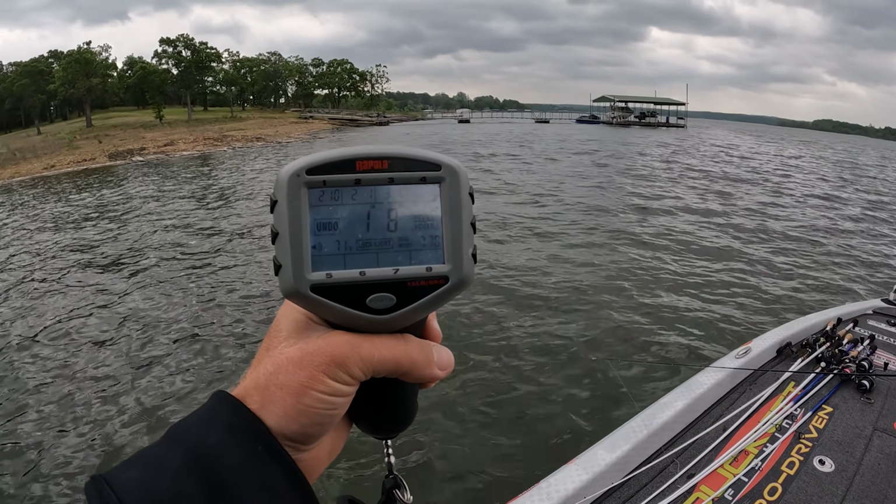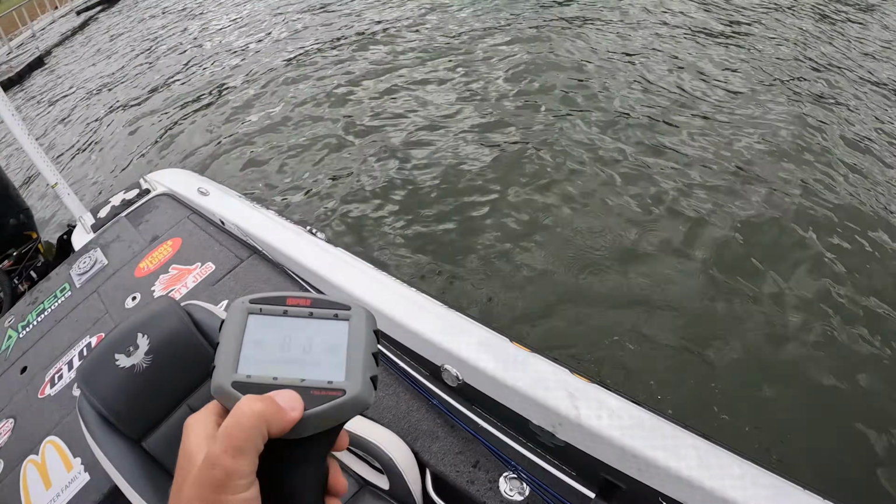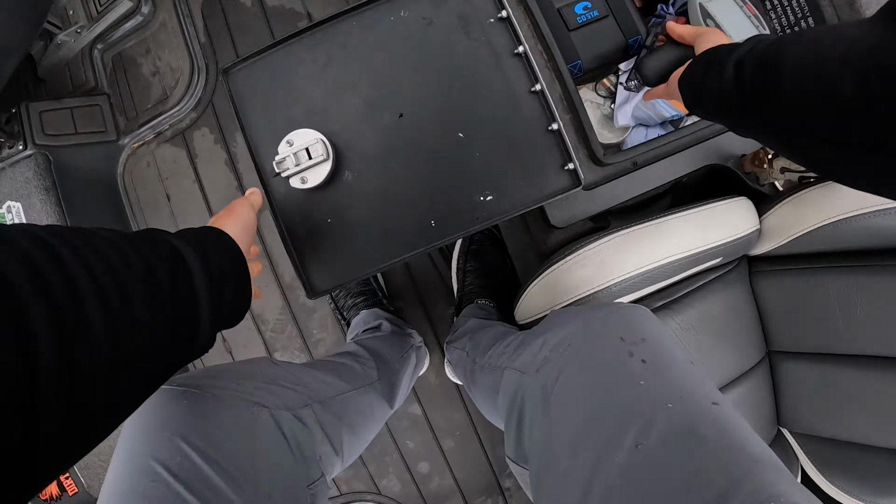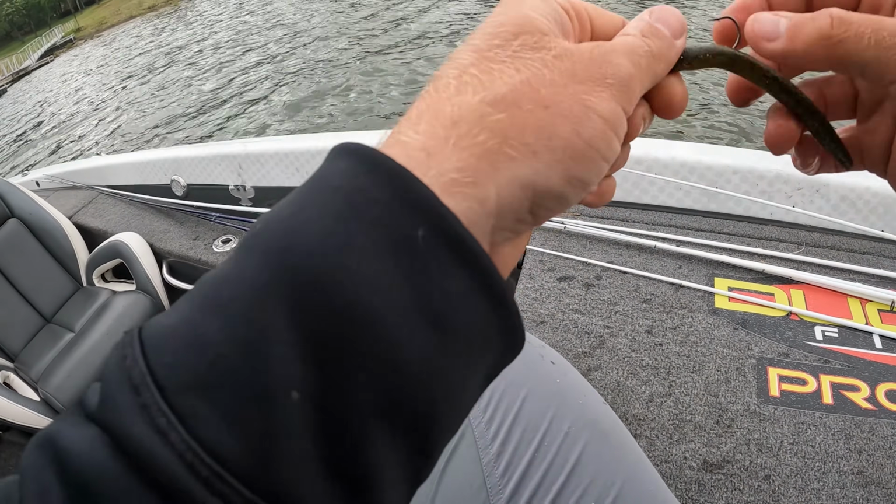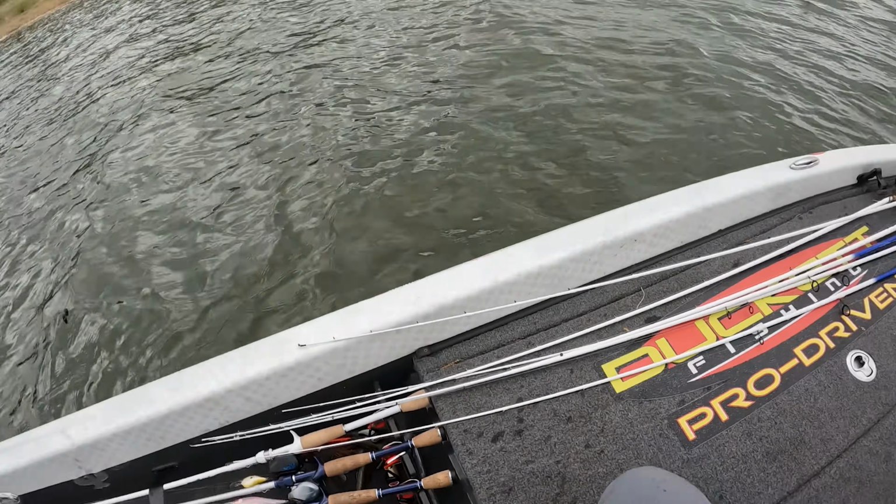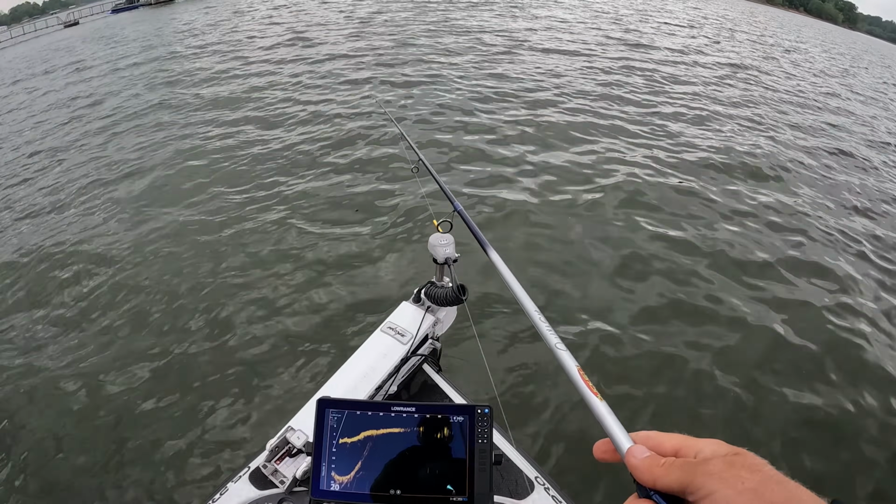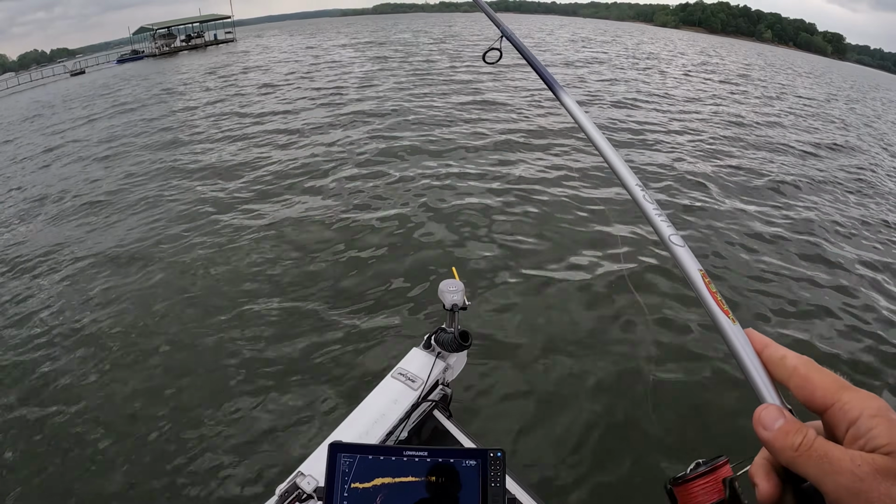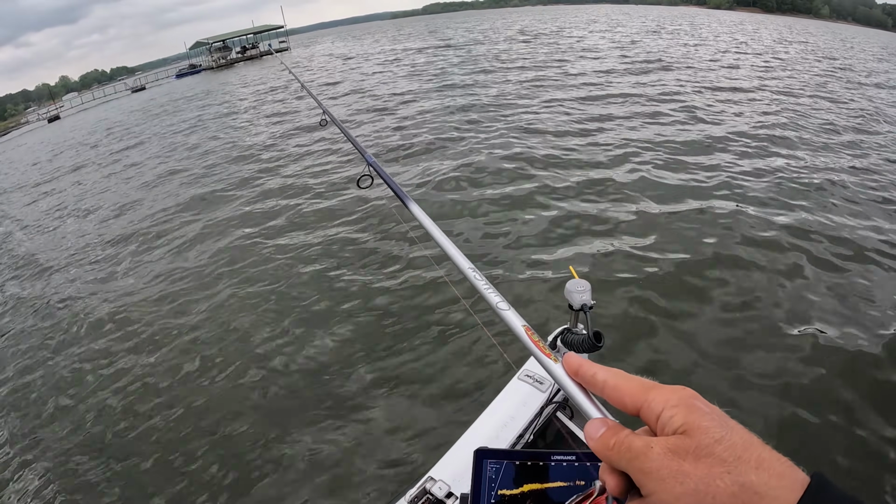Yep, scoreable. See, 1.8 pounds. So he's like a minimum scoreable, but that's exactly what we want. We want as many of those as we can get. Obviously we want 7 pounders too, but that was super cool. I watched that fish on active target. I saw him swimming around. I dropped my little Ned rig down there and he picked it up and swam off with it. So what that tells me is that I should be able to run around and do this on any of these stretches.